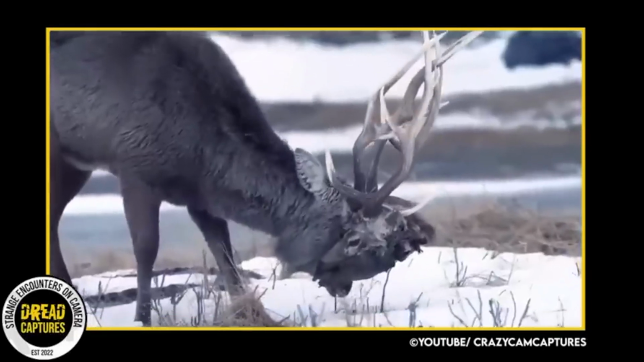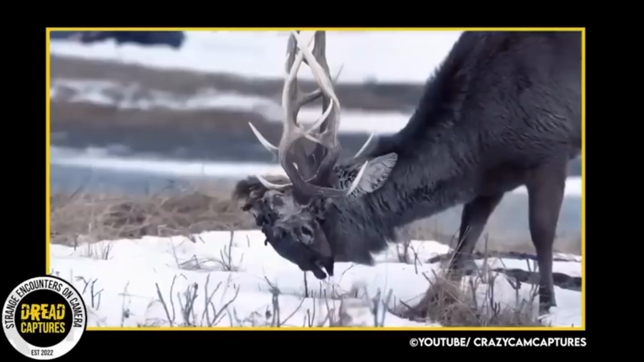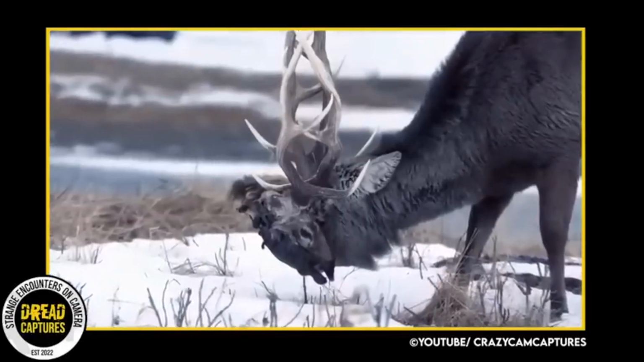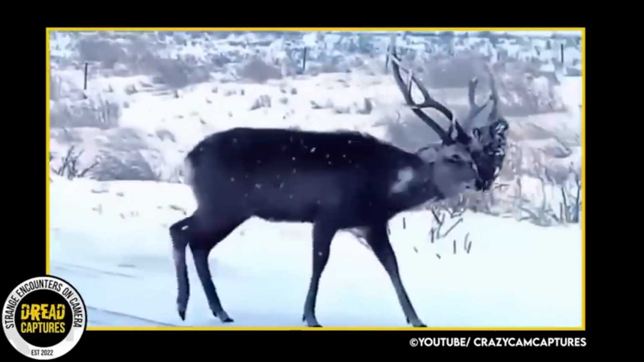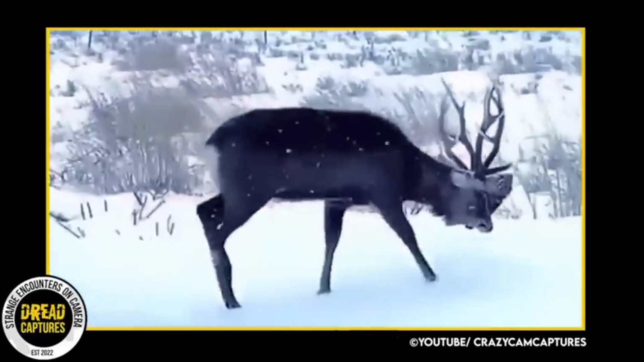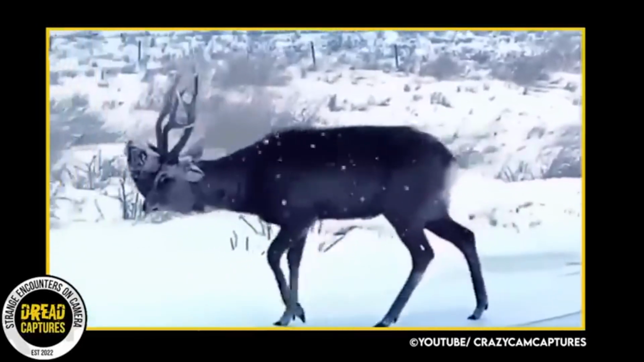It's no wonder that the animal kingdom is known as being fascinating and a scary place at times. Some viewers have suggested that the deer was parading around with the head as an intimidation technique. I don't think that's true. I think he's just trying to survive.